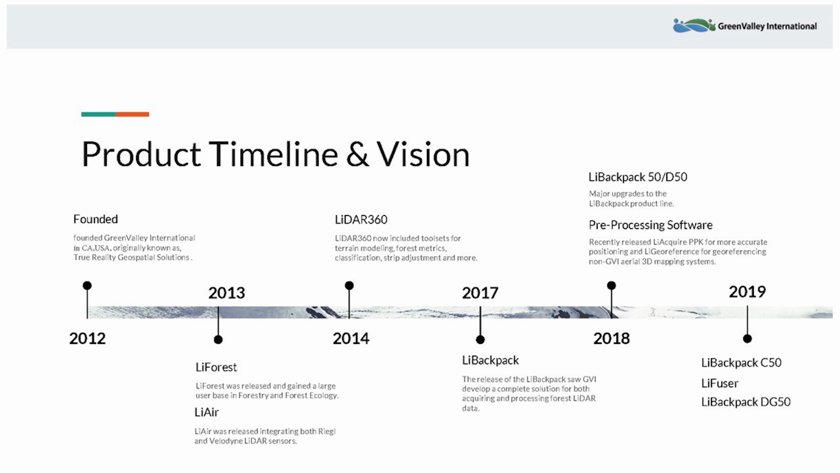So one of the products that came out of this period of time in the company's development was our LiForest product, which is now incorporated fully into our LiDAR 360 software, which I'll talk about later in this webinar, as well as the beginnings of our LiAir series, which has since grown to include more than just the Riegl and Velodyne LiDAR sensor designs that we initially started off with.